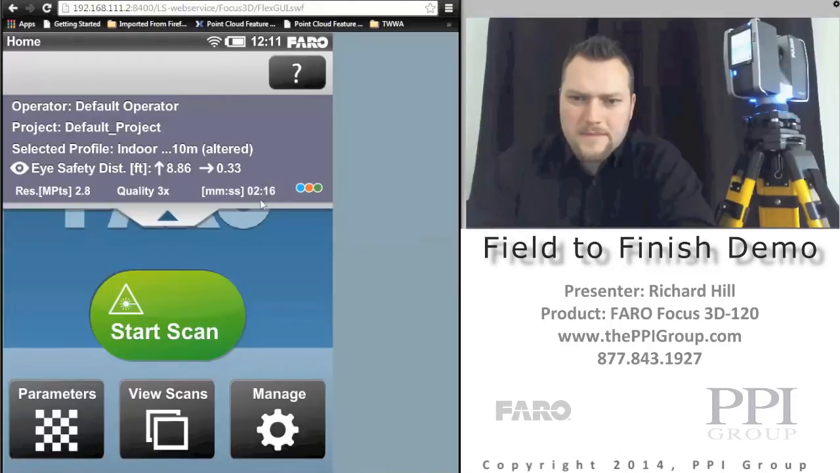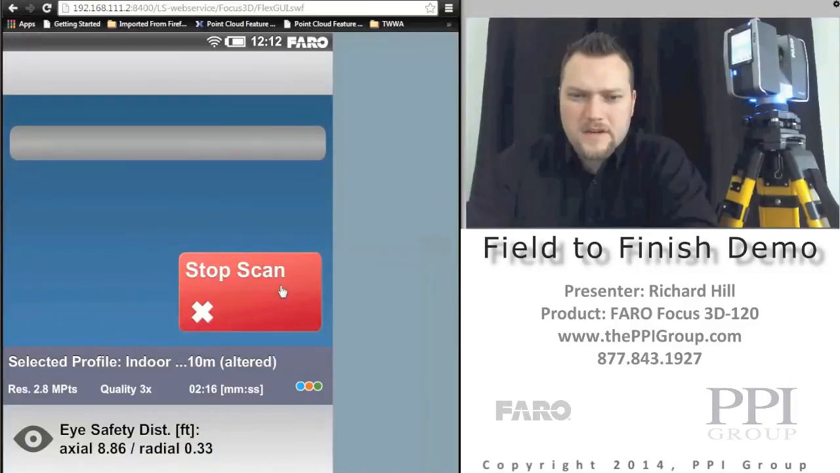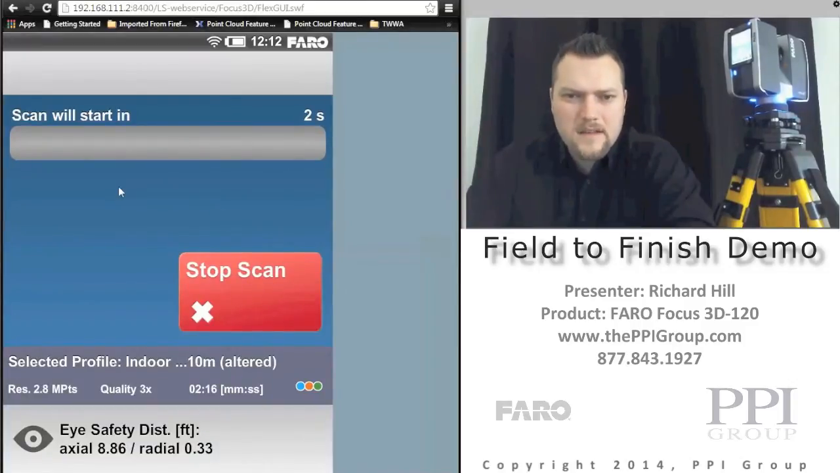My quality is 3 times, and my total duration is going to be 2 minutes and 16 seconds, and I have my RGB. The RGB tells us that color is turned on. If that was grayscale or intensity only and imagery was turned off, we would see that black, gray, white like before. So now I can just hit the Start Scan button to collect our scan.